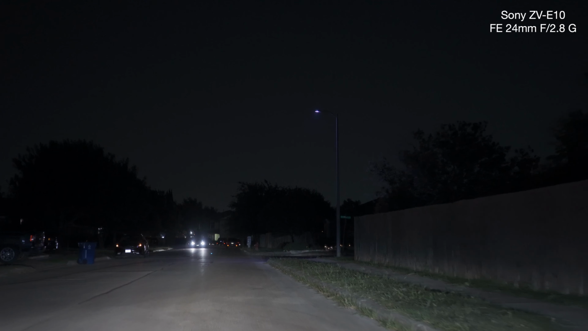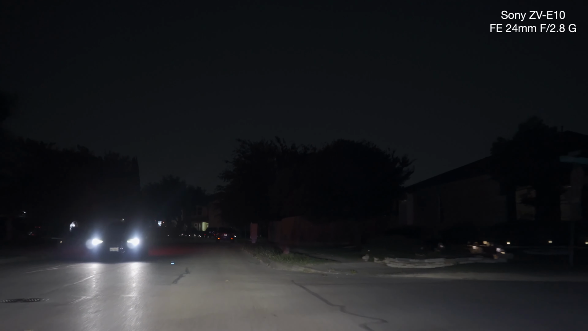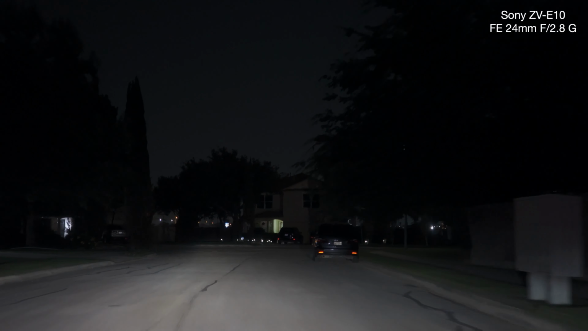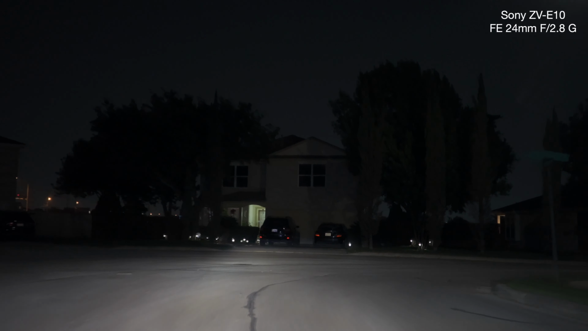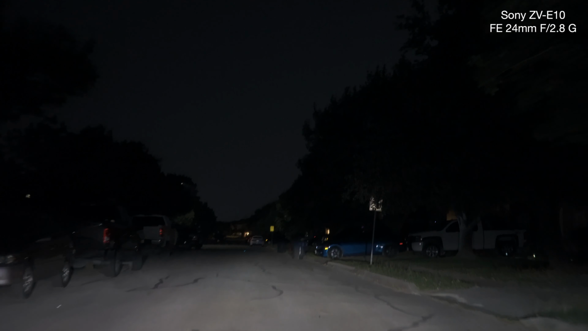So I'm trying the different settings. Turn off his lights. I think the picture looks a lot better than Intelligent Auto. It's not blown out, okay?